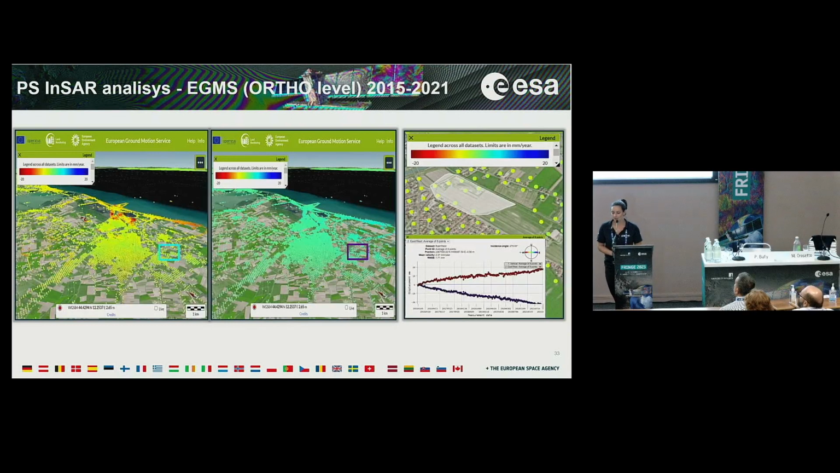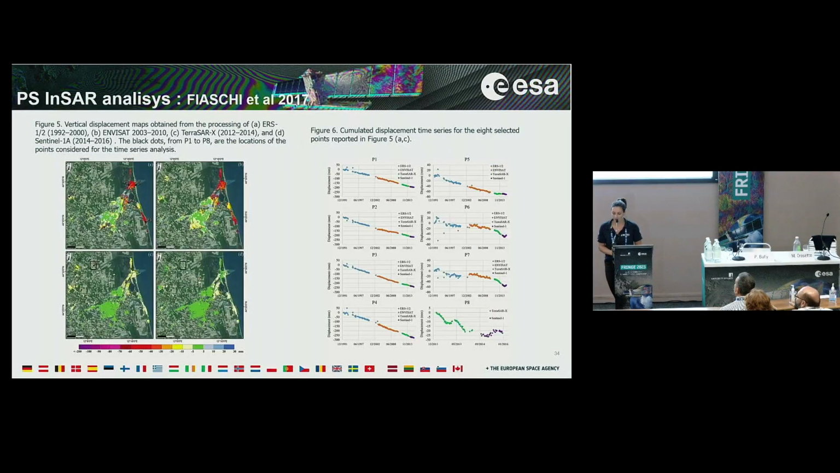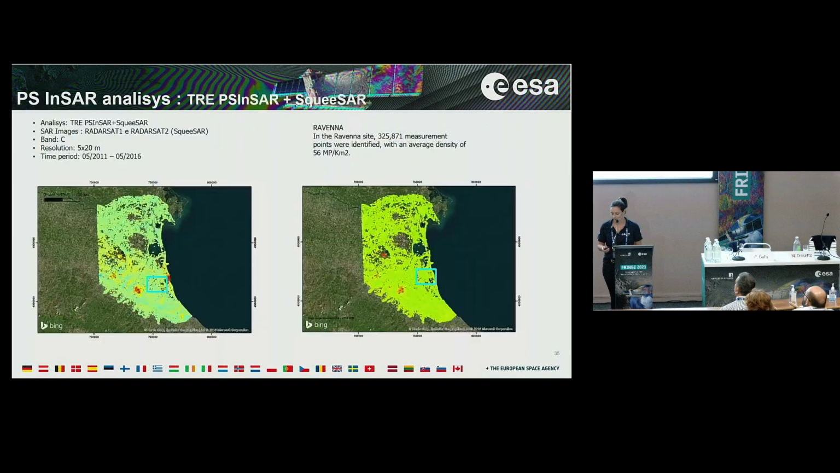Also in this case, we decided to analyze the ortho level provided by the European Ground Motion Service, and you can see the box where the port is located. And we wanted also to see all the previous works to better understand the evolution of the area. And here we can see accumulated displacement time series obtained by using different time series acquired by different satellites. And what we can see is that the trend is quite linear for the subsidence phenomena.